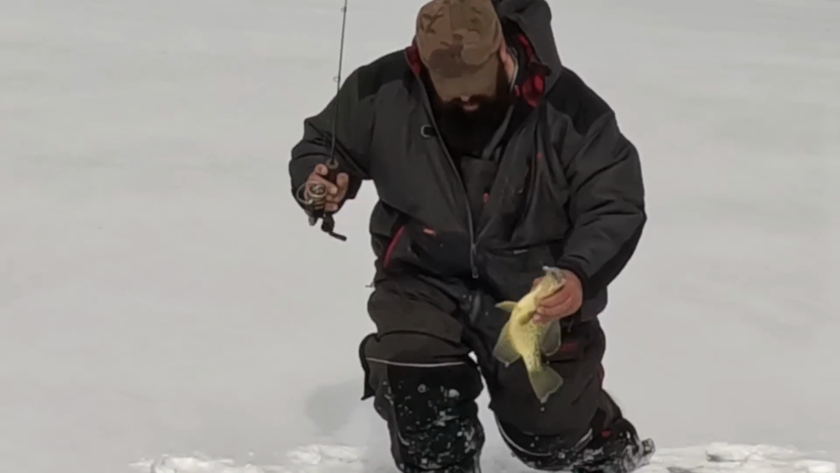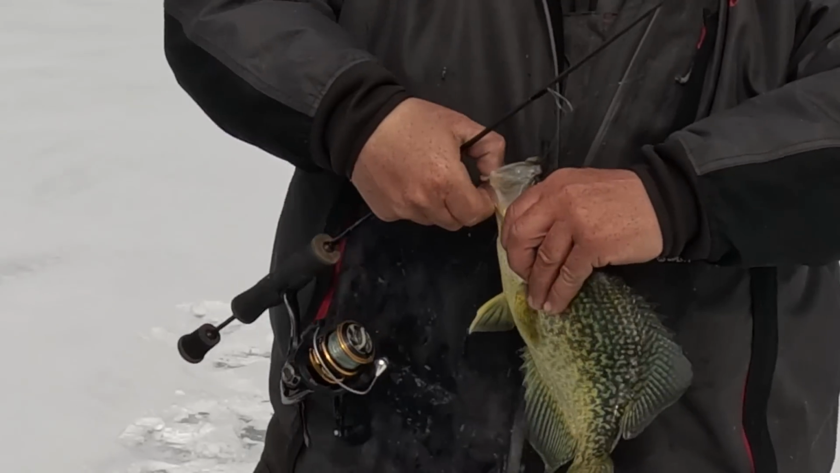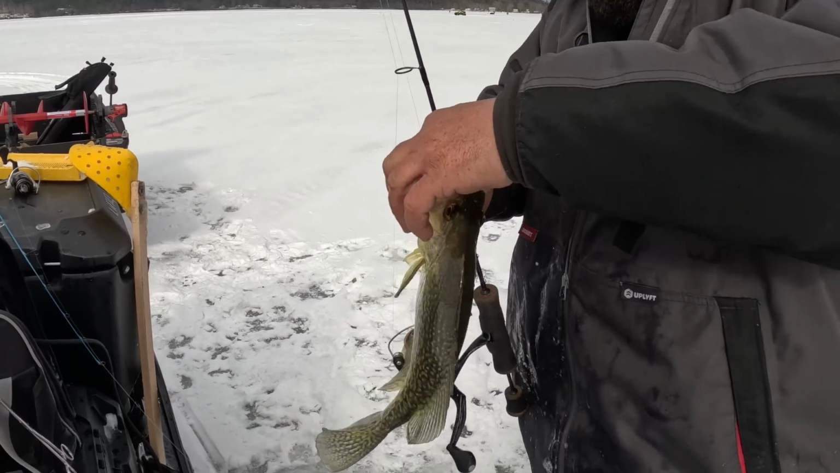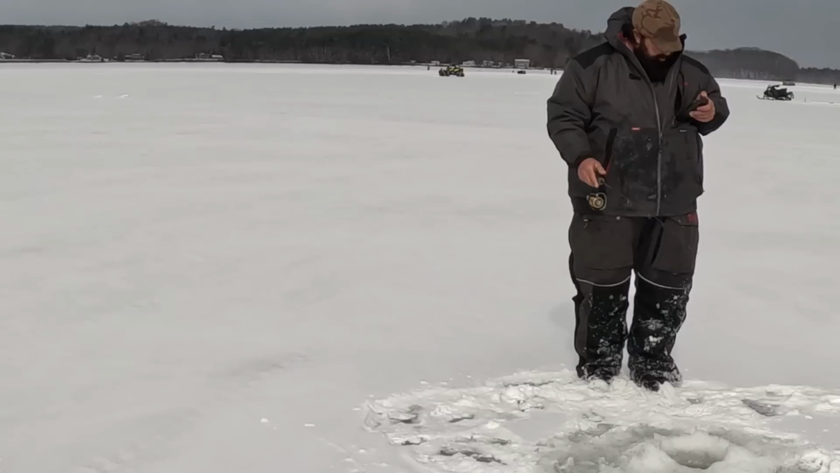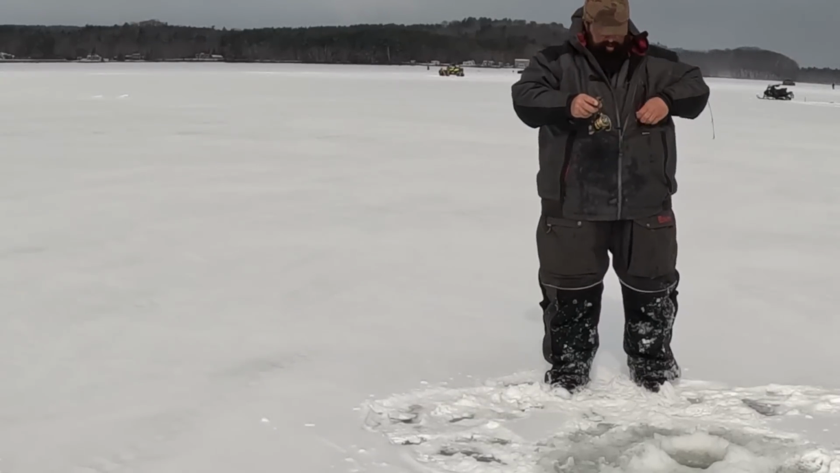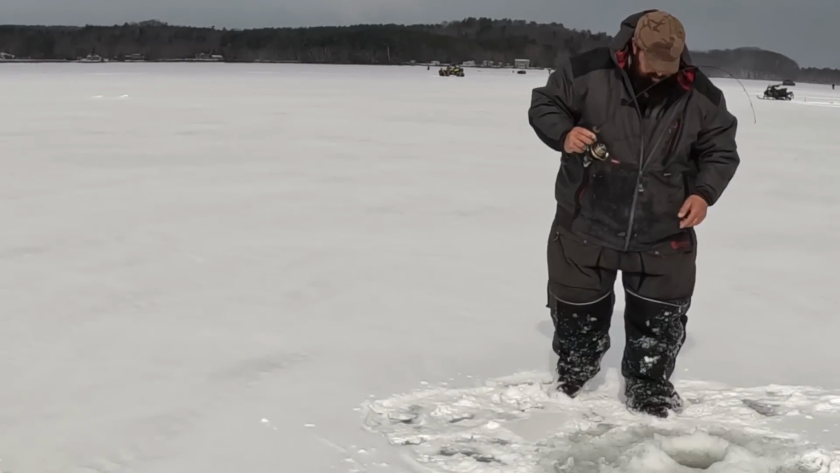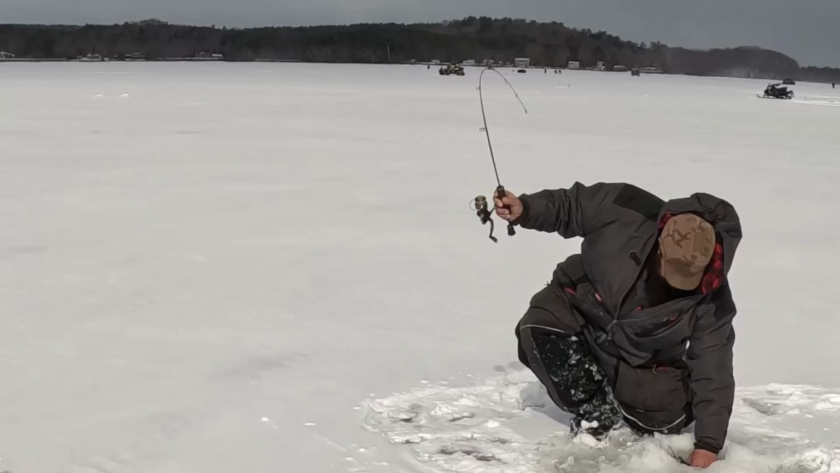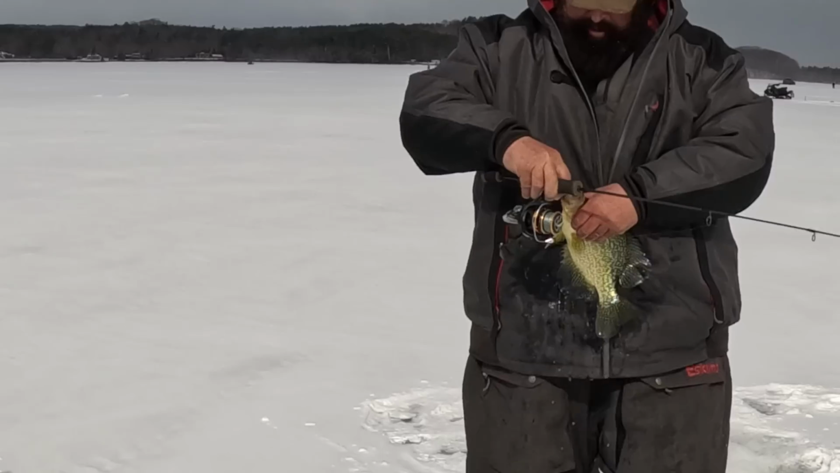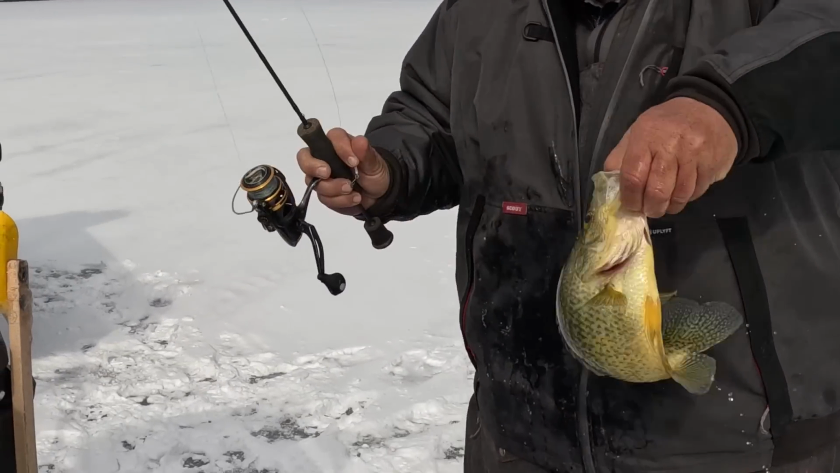That's a tank. Absolute tank smoking that V-rod. That did not take long. That one's on the V-rod by Acme. Another 15-incher. That's a good one. That's a good fish right there, guys. Another in that 14 to 15 range.